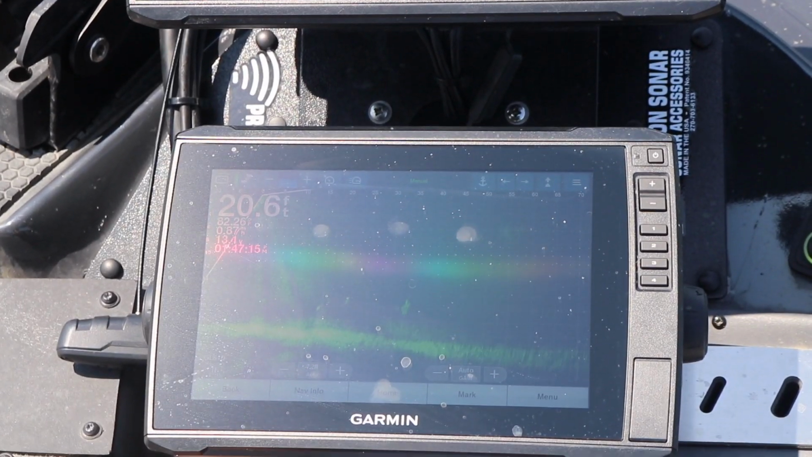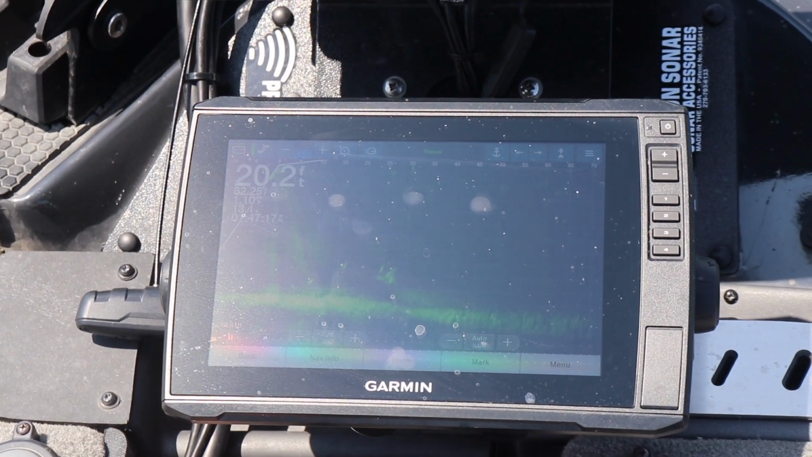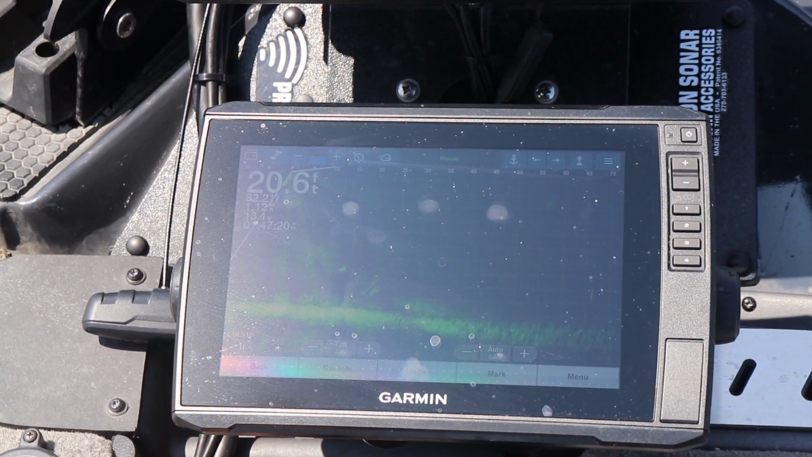So that's the thing with Livescope, they can't hide. We can chase them down. As you can see, we're getting closer and closer. Got it.